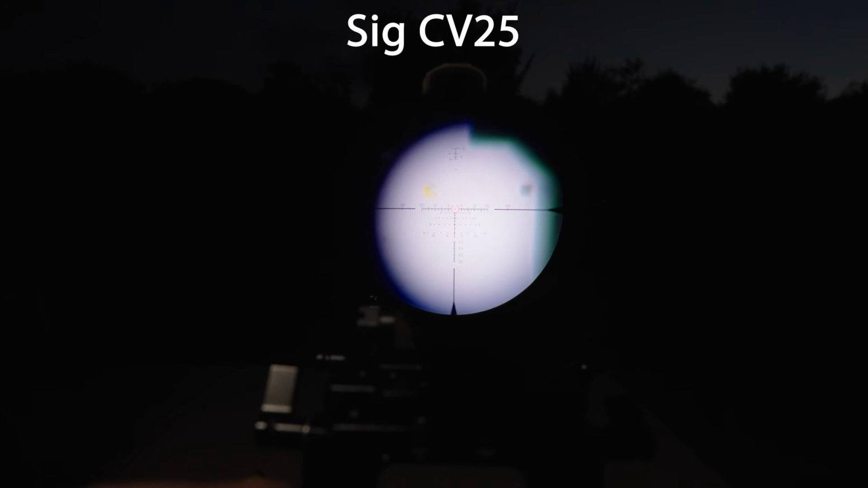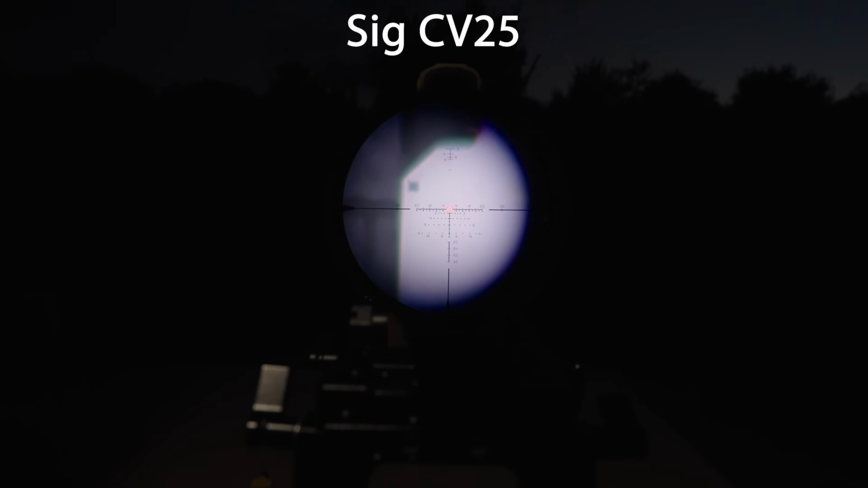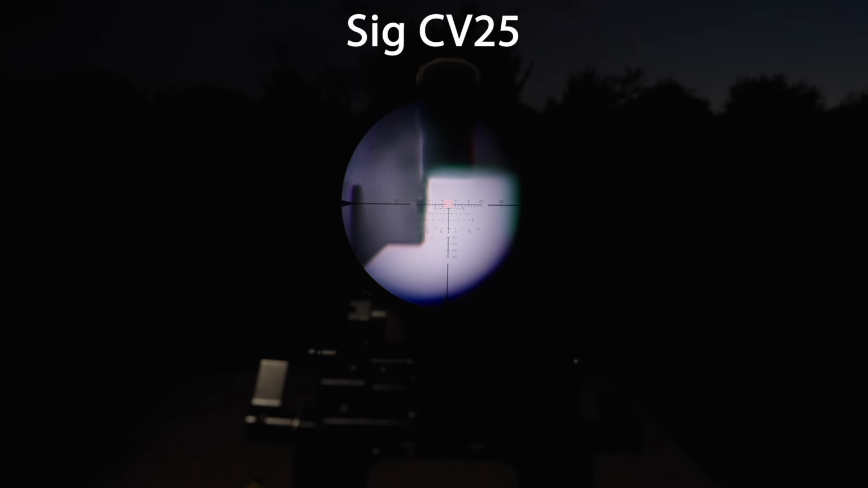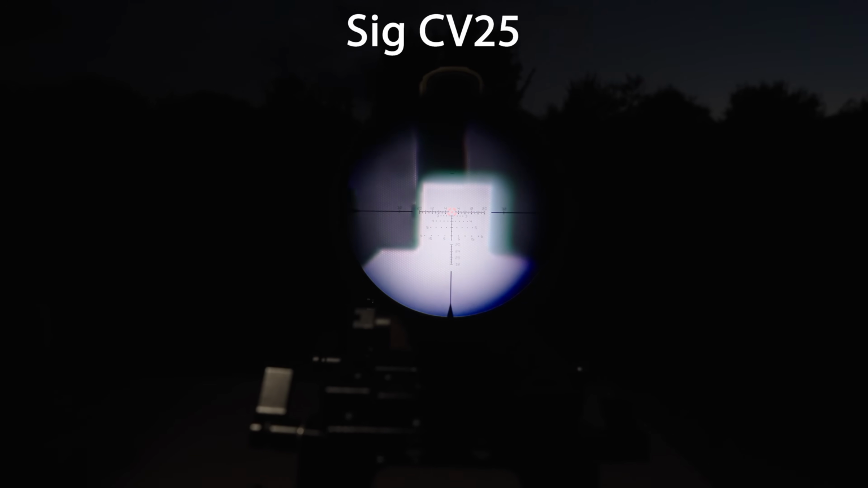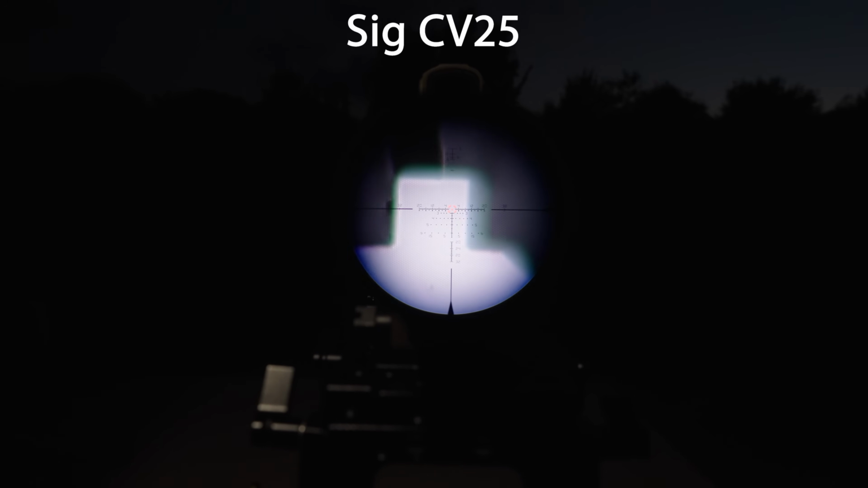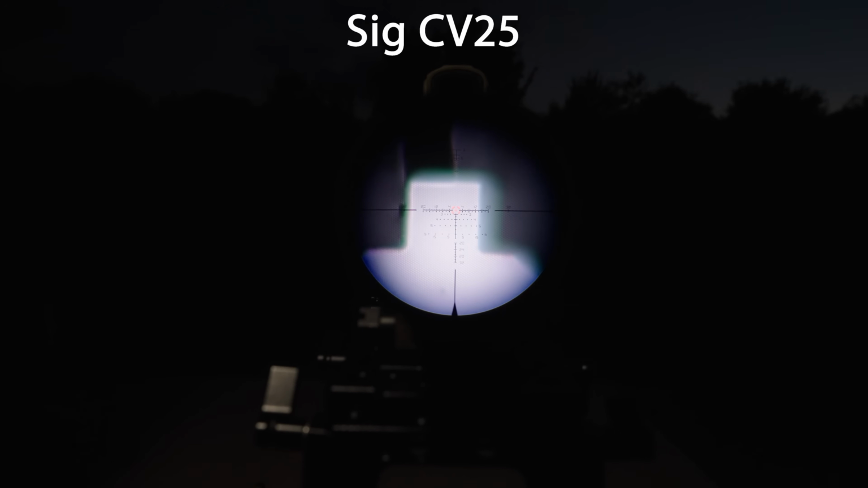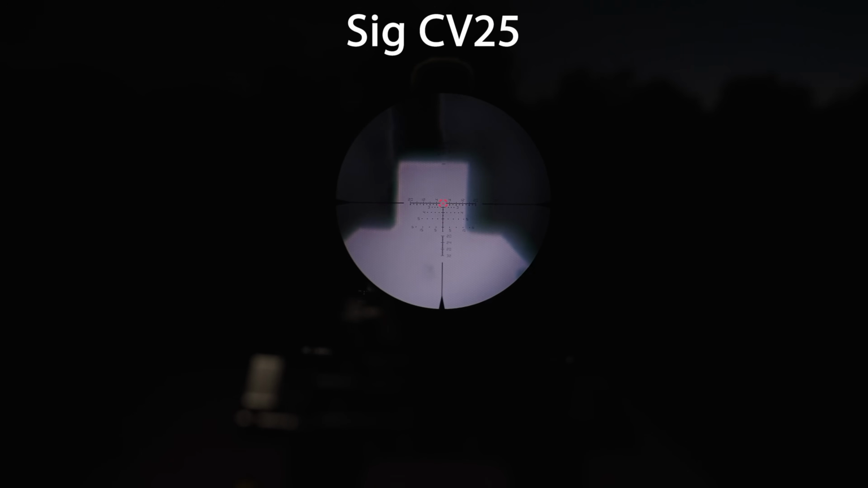The CV25 does not have a focusable rear diopter, so we are at the mercy of what I can do with my camera here, which looks like it's not going to be too great, unfortunately. So we're getting some artifacts, kind of like what we saw with the DNT, which is definitely not representative of the CV25. This is probably one of my favorite displays of the bunch. I was really hoping to convey that, but in terms of just being able to look at pixel size, hopefully this gives you a feel for the pixel size on the CV25.